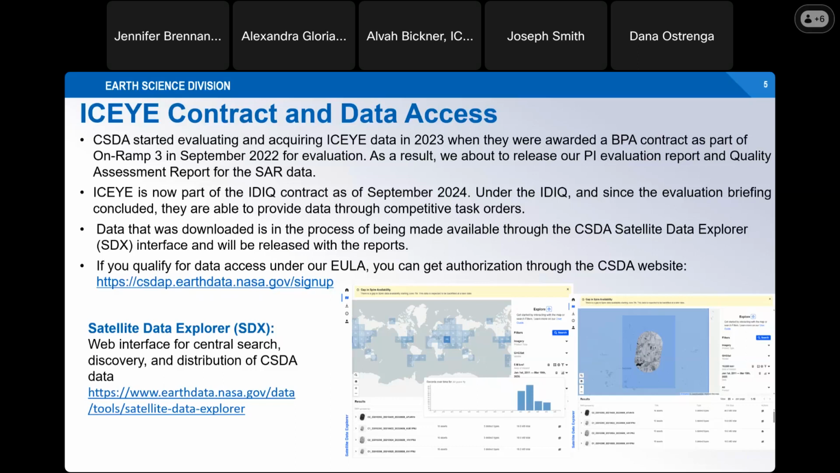So data that is downloaded will continue to be integrated and available through this interface and through the EDC, as I mentioned, just to make our data more accessible, not only to our authorized users but across the whole suite of Earth observation data.